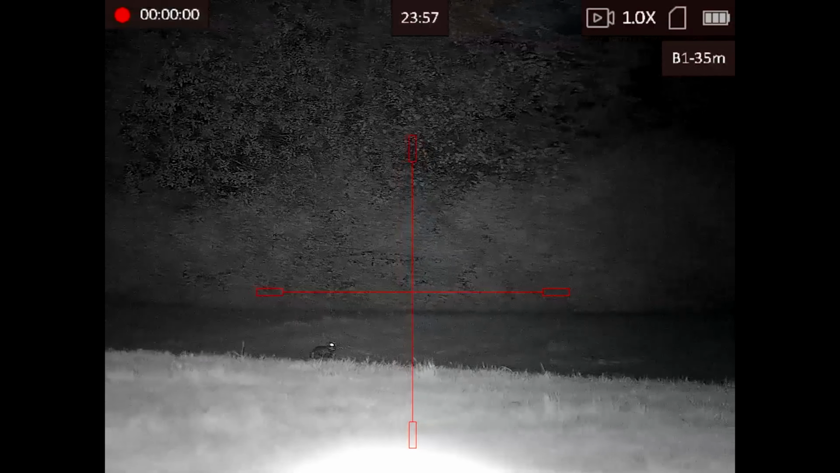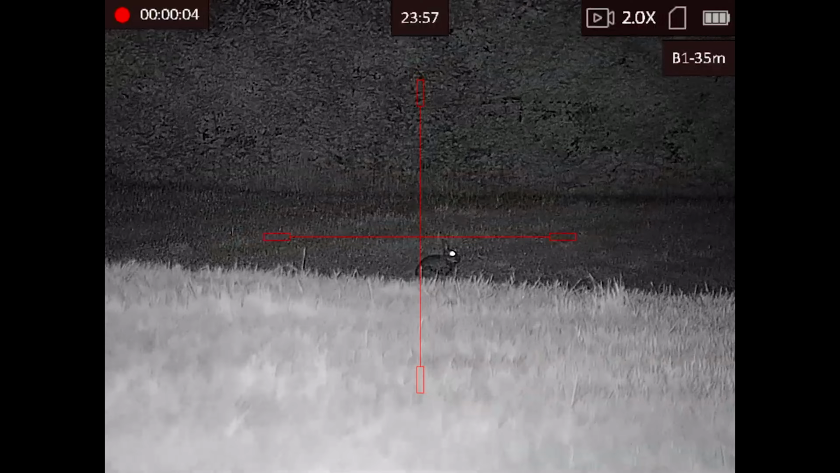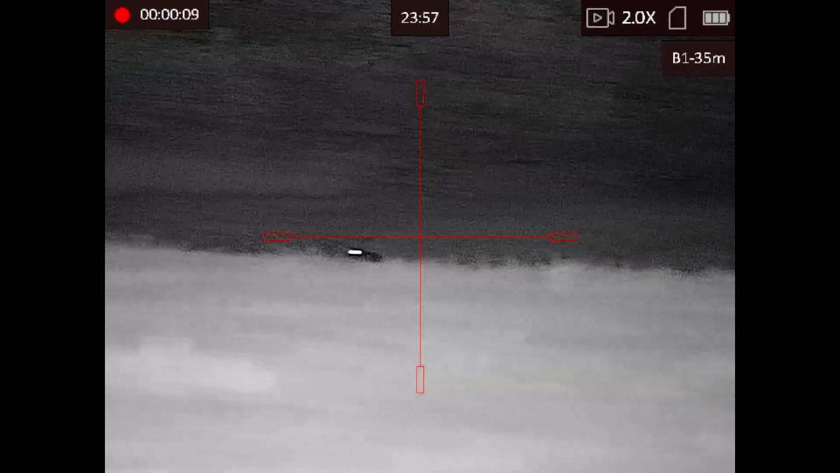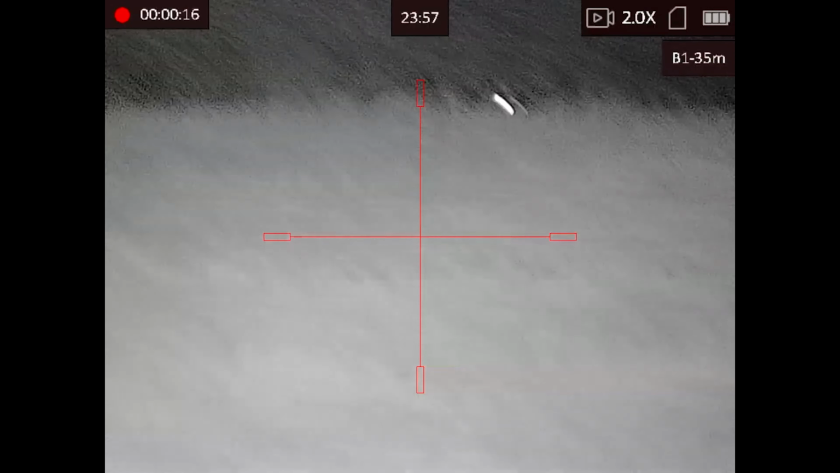So after that field, I moved on to the next field, which coincides with a house on a main road just in behind that. So none of these rabbits were safe for a safe shot, but I wanted to get a look through the scope to see what it looks like. As you can see, it's picking out everything. Every single rabbit is being picked out with that IR light.